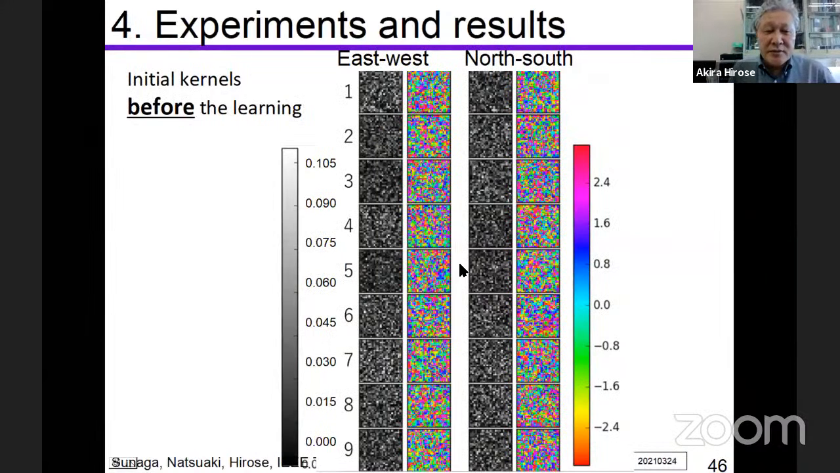We look into the neural network. Well, these are the convolution filters showing the amplitude in grayscale and the phase in color. And they are complex values.